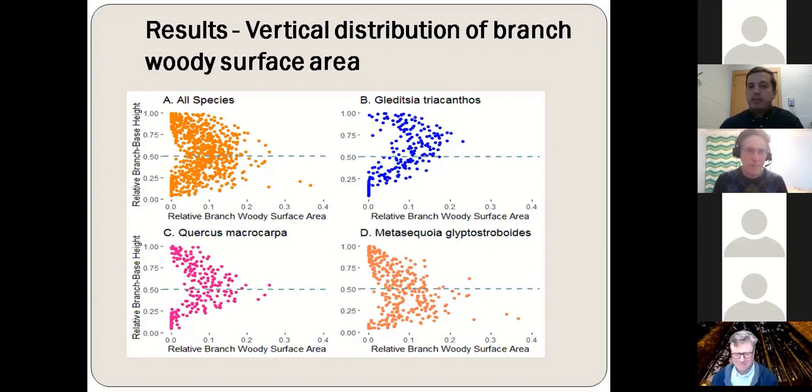parabolic distribution. And for the Quercus macrocarpa trees, we see that the relative branch woody surface area was peaking around the middle of the crown of the trees. Whereas for the Gleditsia triacanthos trees, the relative branch woody surface area was peaking above the midpoint of the crown length. And for the Metasequoia glyptostroboides trees, the relative branch woody surface area was peaking below the midpoint of the crown length.